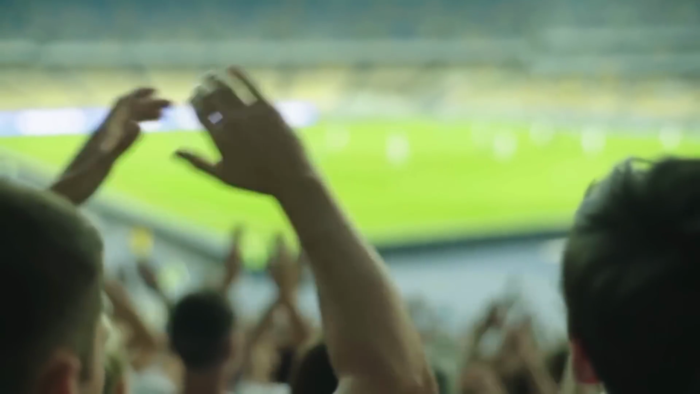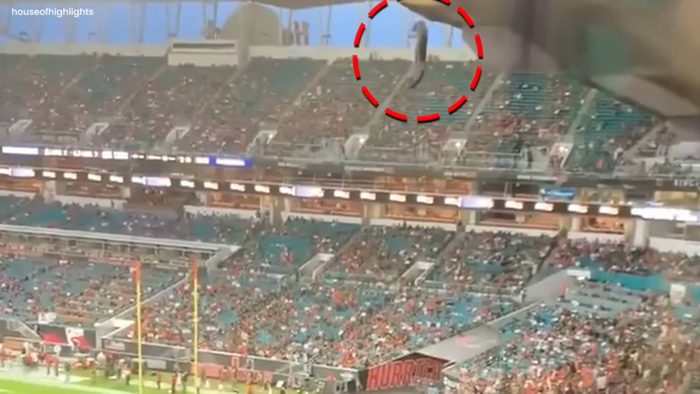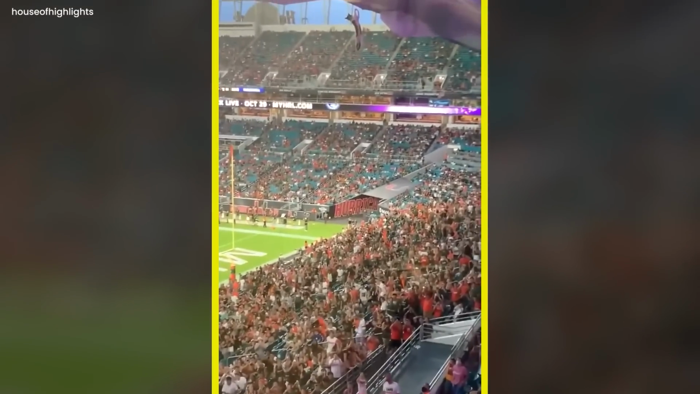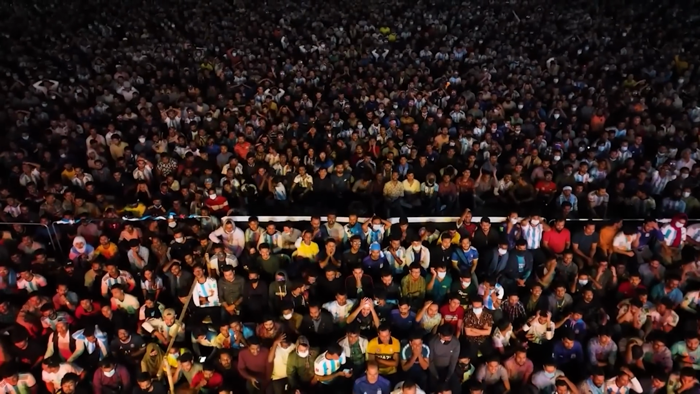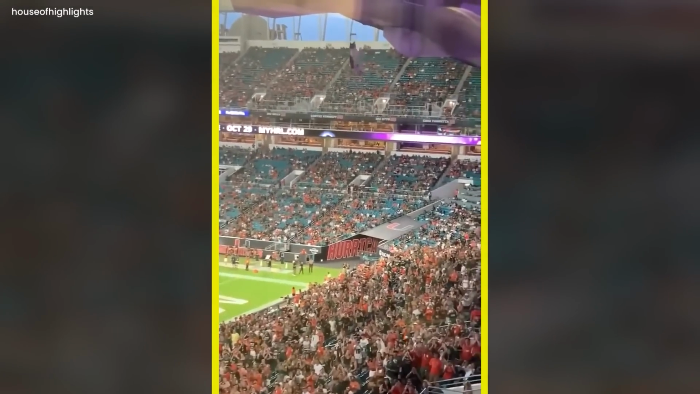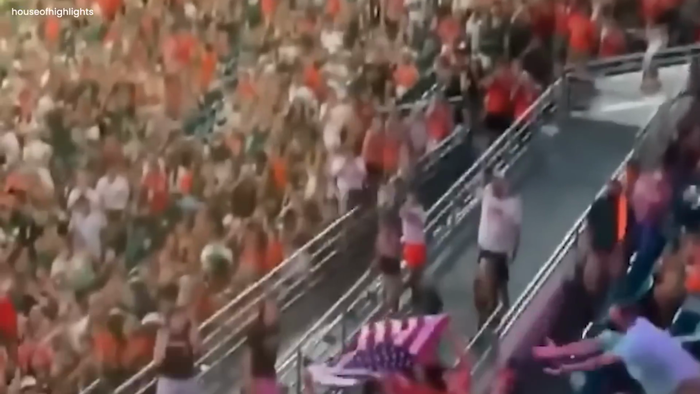As the fans banded together, displaying extraordinary solidarity, the crowd's focus was drawn away from the game and toward the misery of the feline. The tension reached its height as the cat lost its hold, with applause and gasps resonating throughout the stadium. Quick-thinking spectators positioned themselves underneath, effectively catching the falling cat in a touching rescue that demonstrated the value of kindness in difficult situations.